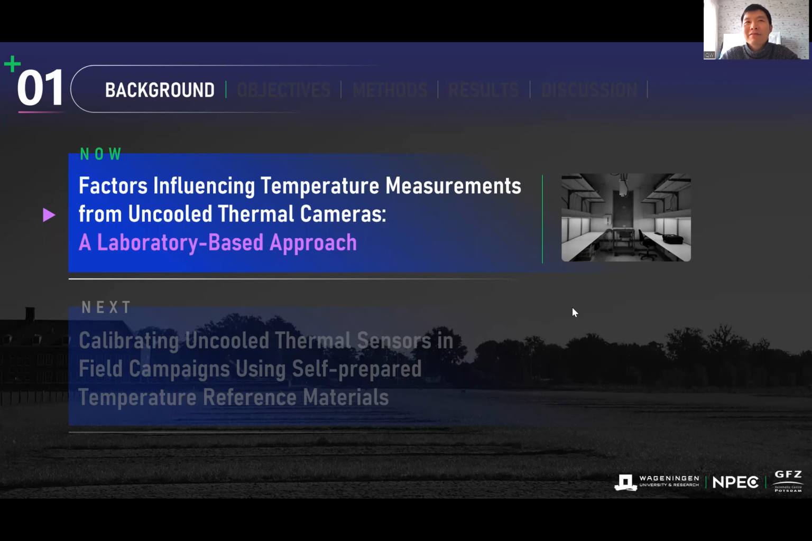So firstly, I would like to introduce some background information of my first chapter of my PhD project, which is about the indoor calibration of the thermal sensors. And the second part is the major part of this presentation, which is about the field practices of applying the thermal cameras for further applications. So now I'm going to introduce some interesting background to you.